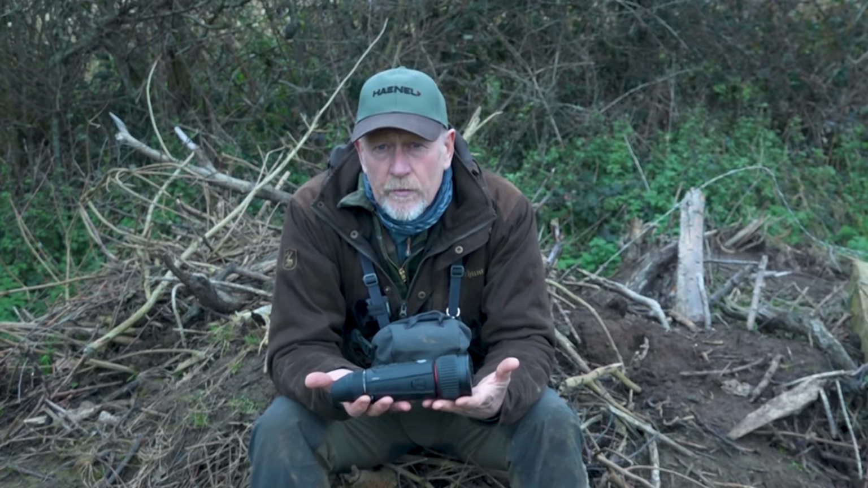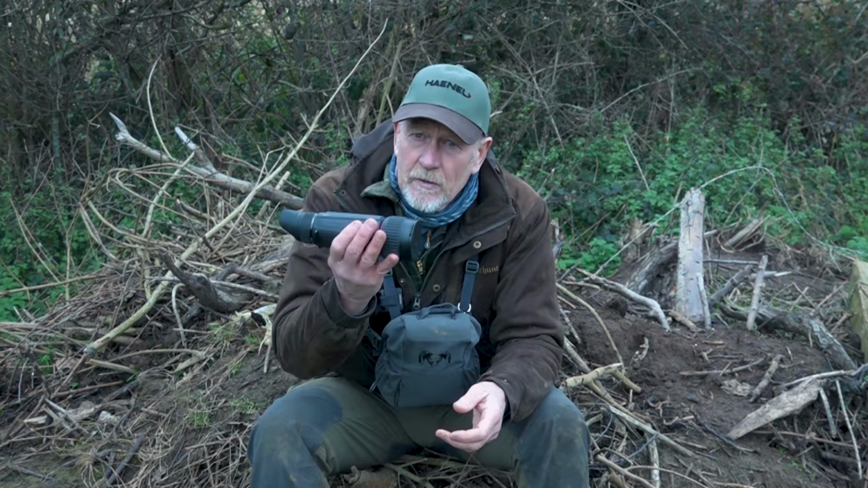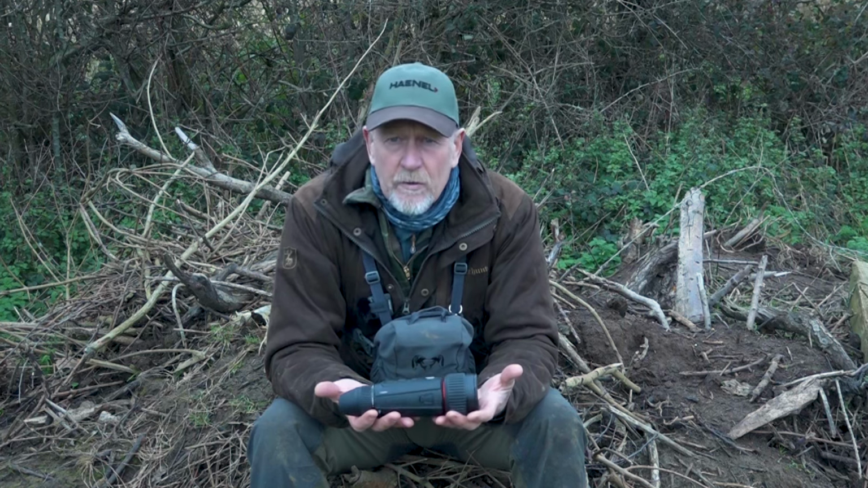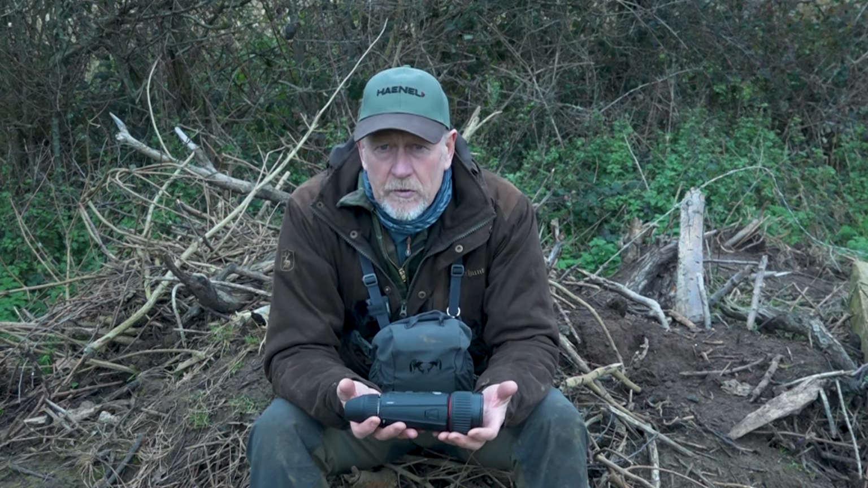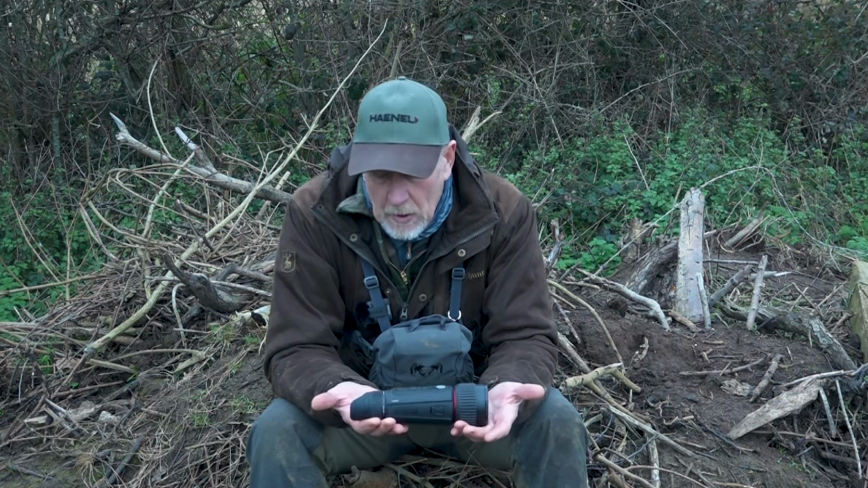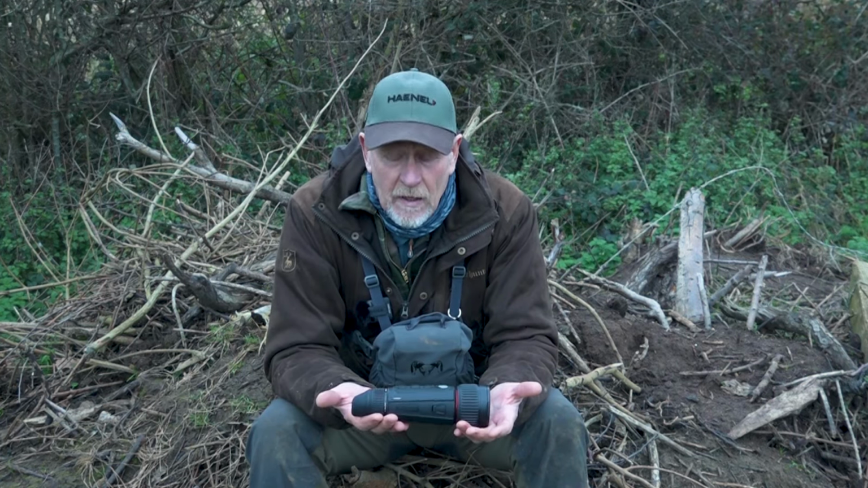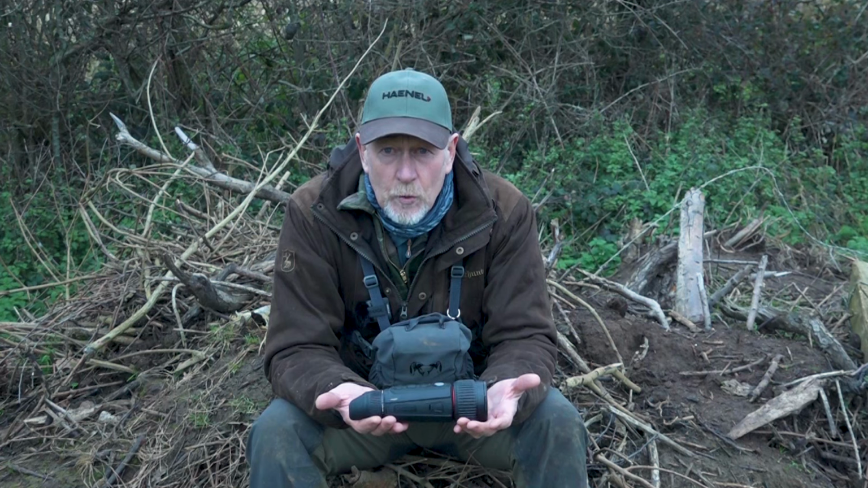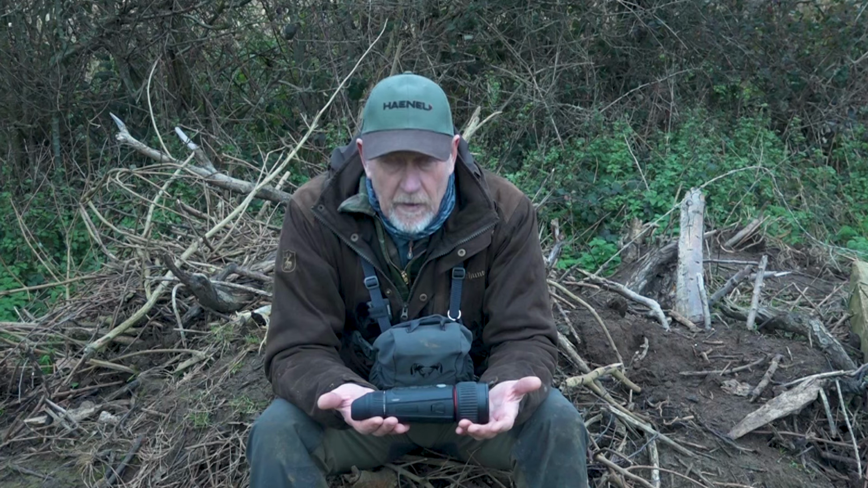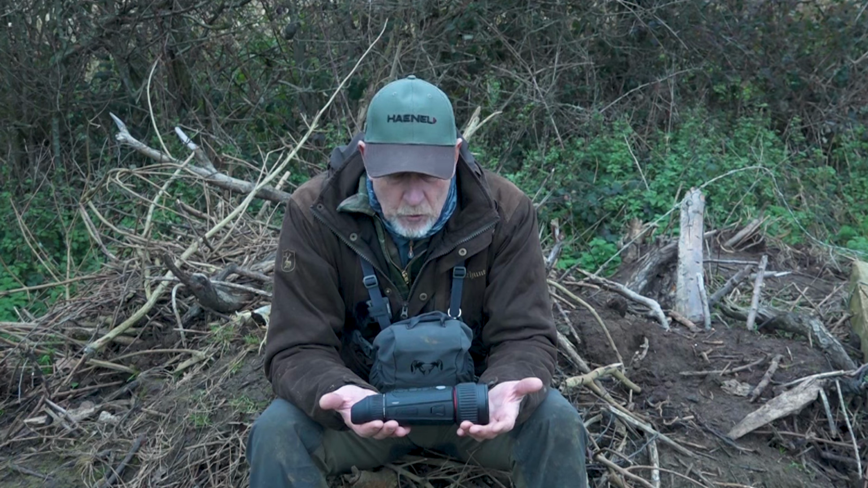The unit weighs 650 grams, so again, not massively heavy, but there's a lot of bang for your buck here. So there is some weight with it naturally, but not excessively so. Well built, robust, stands weather, operates to low temperatures. What's really not to like? Very, very good unit. Both the Nocpix units that I've tested are very much worthy of consideration if you're in the market for a thermal, for sure.